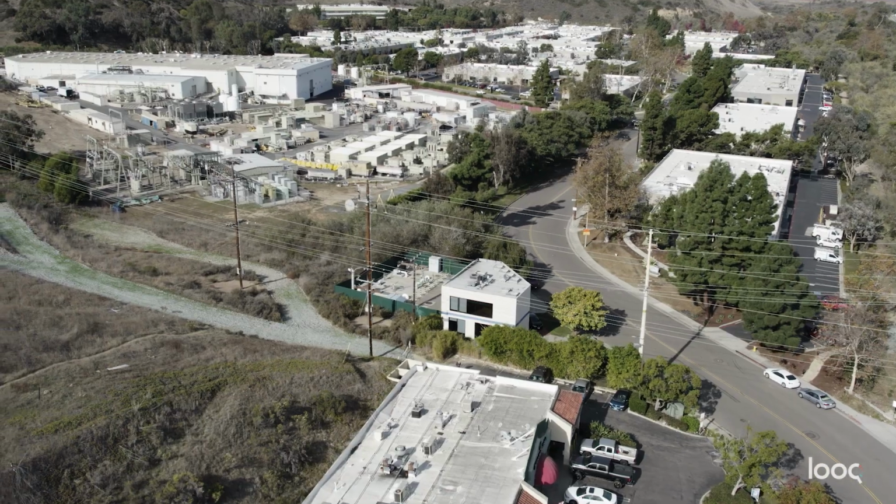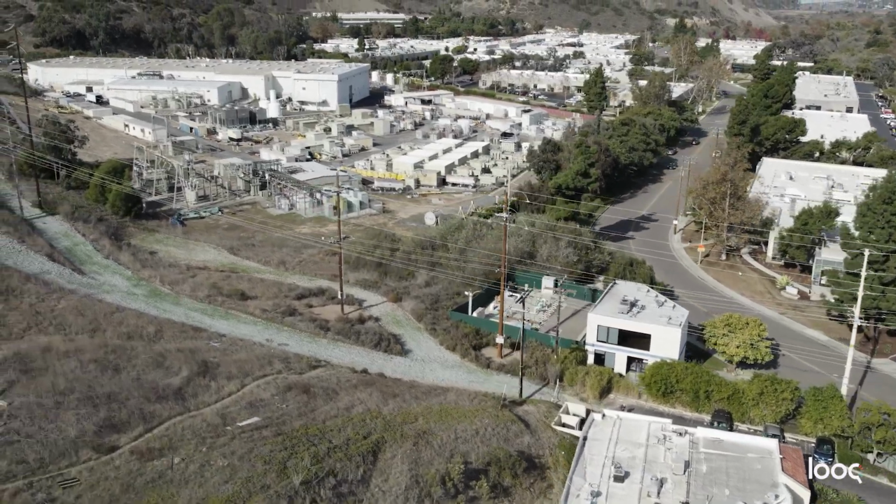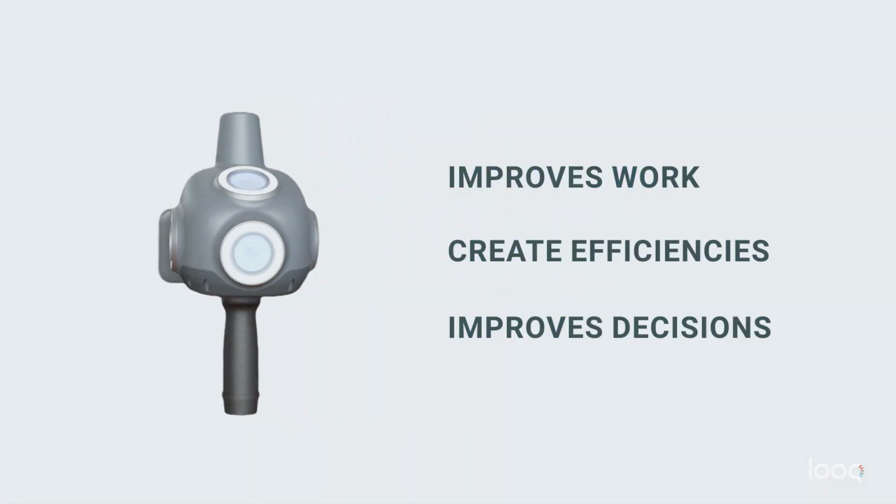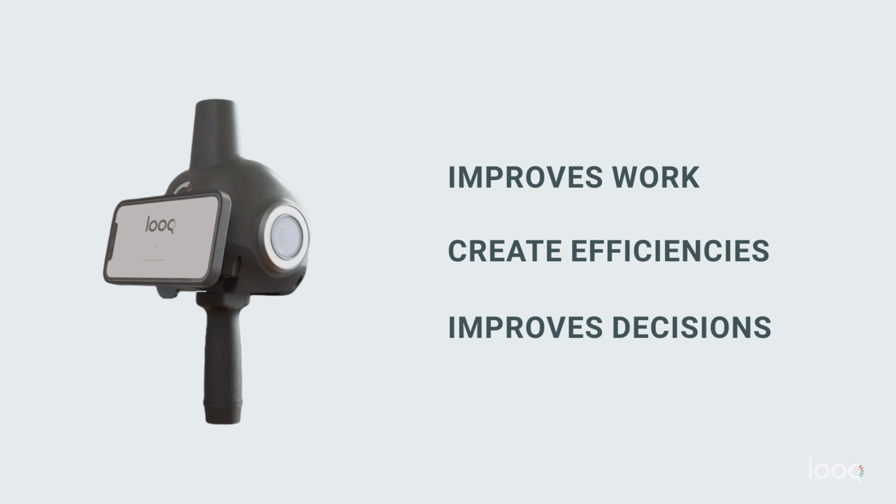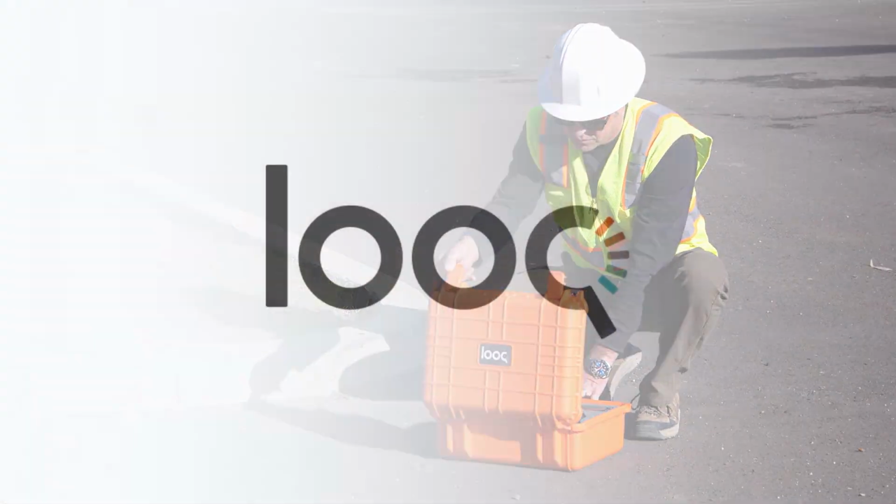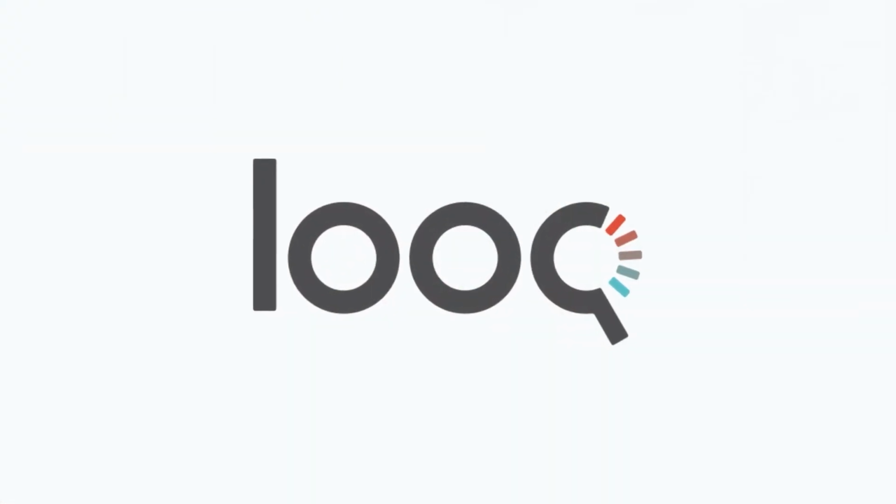In the evolving landscape of critical infrastructure, staying ahead means embracing innovation. Innovation that does what it should, improves work, creates efficiencies, and improves decisions. Established in 2021, Looq AI introduced a groundbreaking approach to digitization and diagnosis of vital assets.